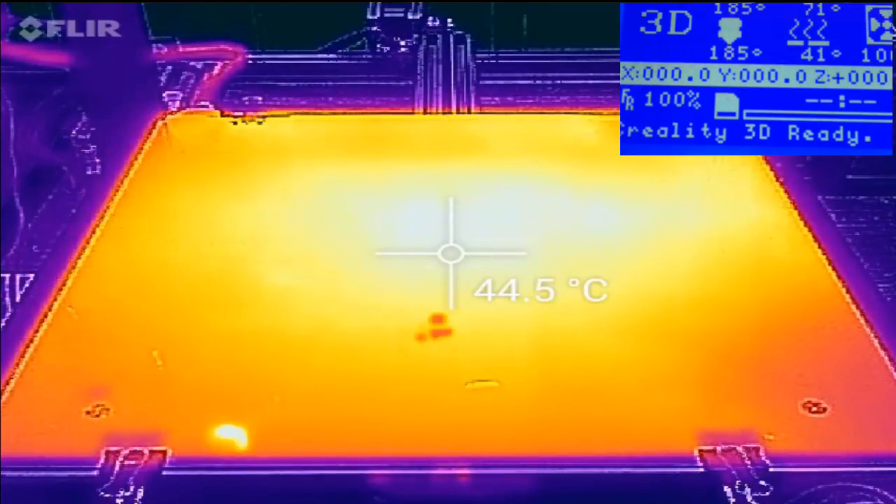Now, I think one of the pieces here that's probably worth note is most of the stuff you're going to print is probably going to be in the center, but if you are planning on using the corners, this might be a little bit of a challenge, especially using PEI sheeting, because the PEI will interact with the temperature. When the PEI gets warm, it wants to adhere to other plastics. When it cools down, it's less so and kind of releases, so it does sort of an expand or contract.